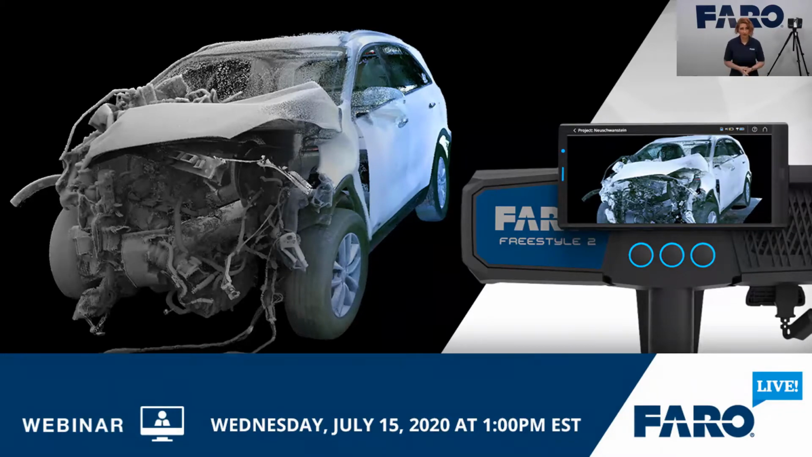We are very excited. We have a brand new handheld 3D scanner, the Freestyle 2, an innovative new tool that's really helping our customers capture more data faster. We're happy to share that with you today.